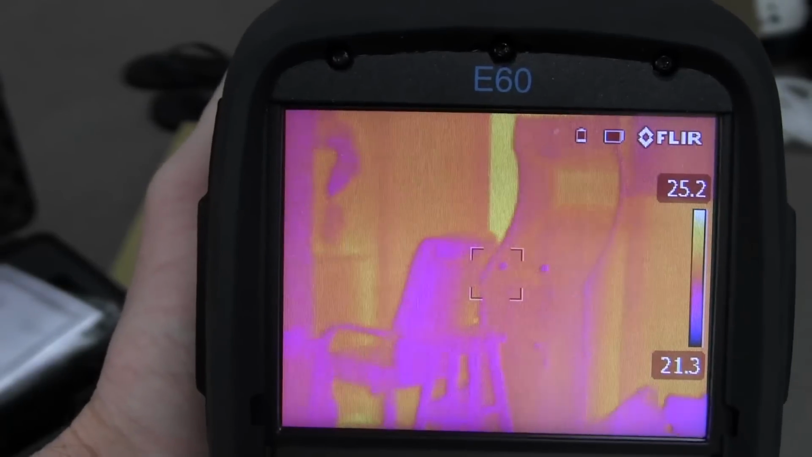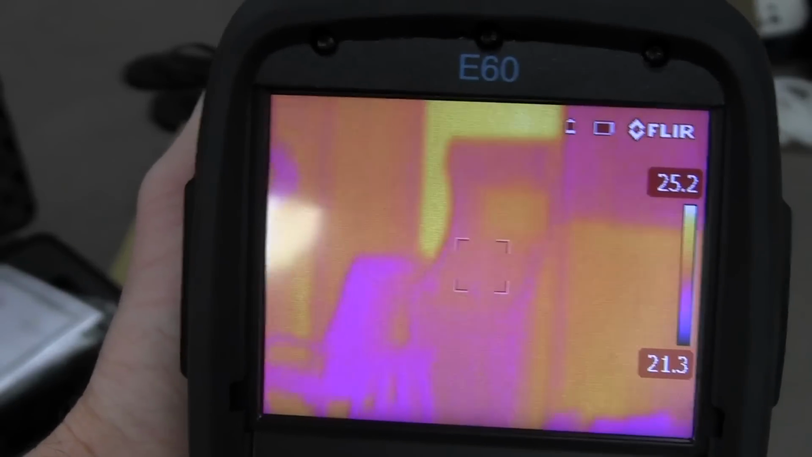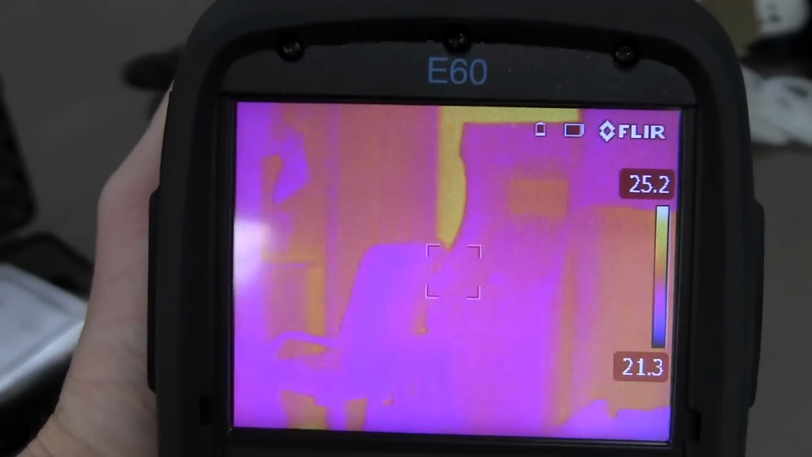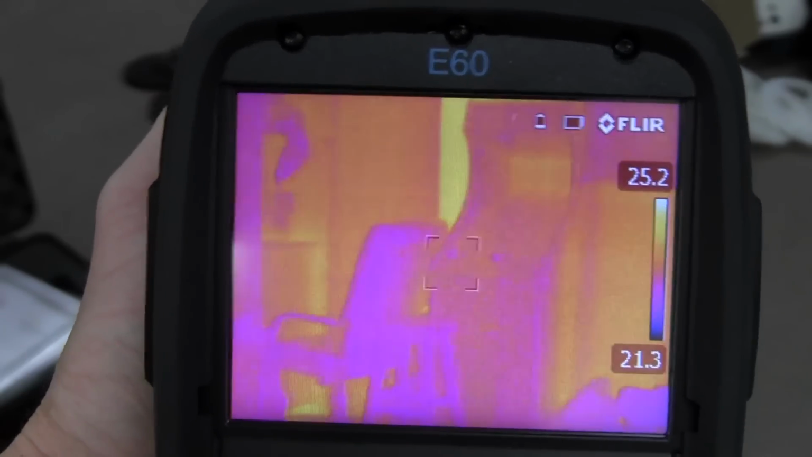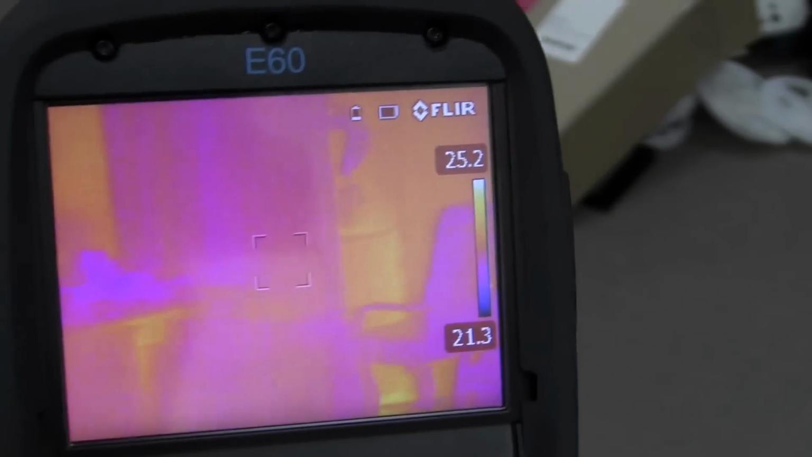And if you try and look at other parts of the lab that are essentially at the same temperature, there's my arcade machine over there in the corner with a chair. Because there are no huge differences between those, it is quite hard to see. You can certainly see the objects, but it's not as nice as when there's a bigger thermal difference between them.